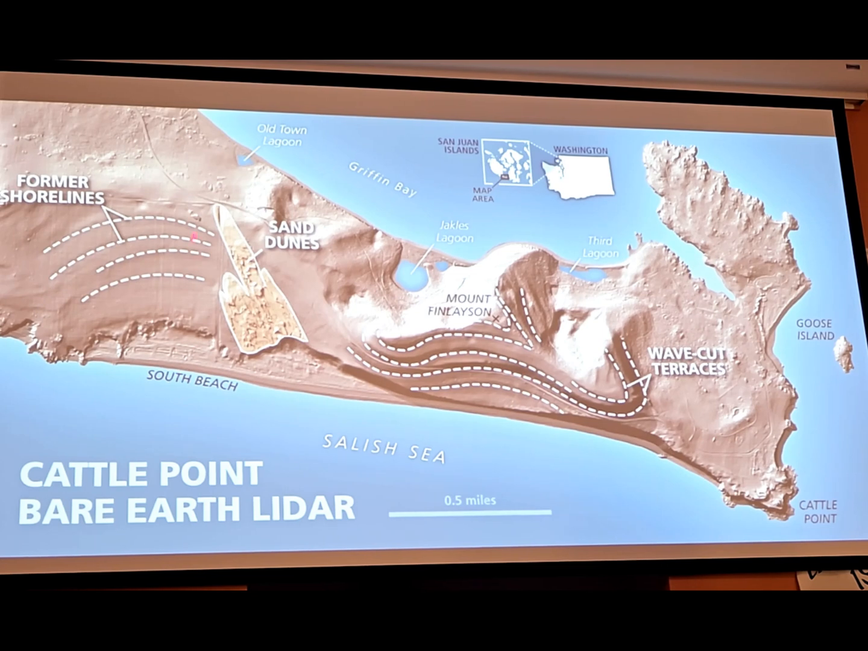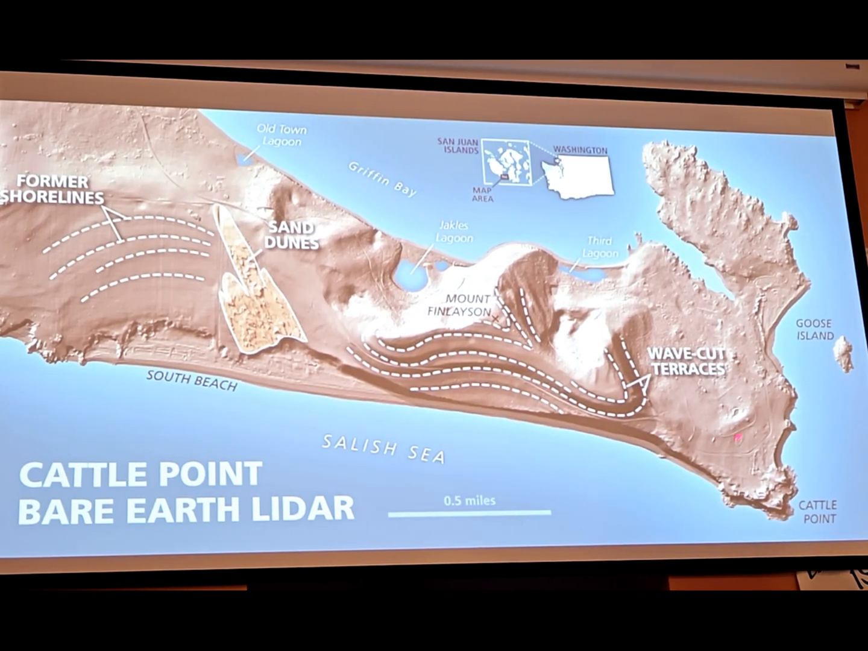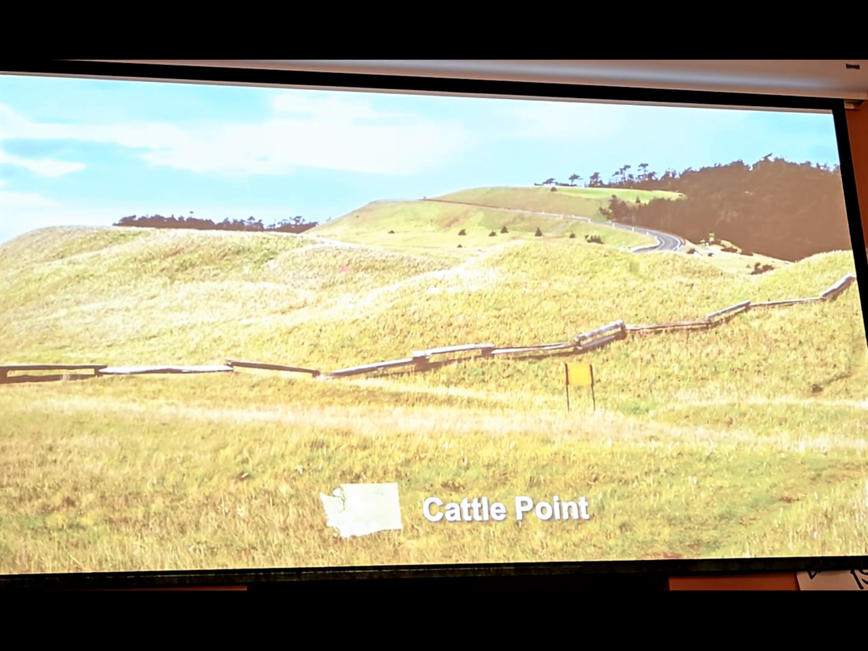I apologize for the sand dunes flipping everybody off. Probably should have thought about that a little more when I was tracing those out. How rude. But I'm going to show a photo here in a second that's taken from down here looking at these terraces. So you can actually see them just from the ground, those former shorelines. Pretty neat.